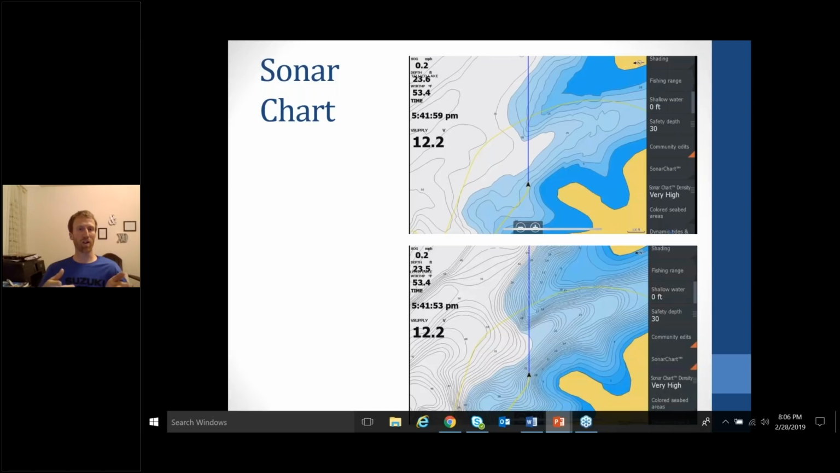So Sonar Chart is something that not everybody knows is a feature with Navionics. Basically what it does is it increases the detail dramatically. As you can see, the top screenshot here does not have Sonar Chart turned on. The bottom one does.